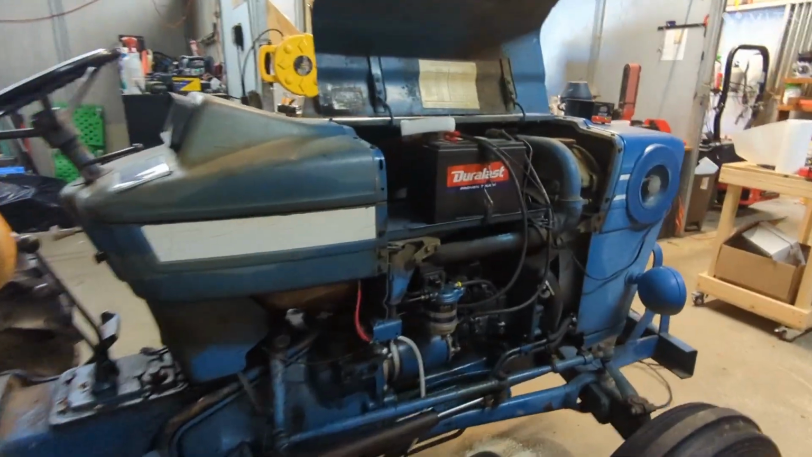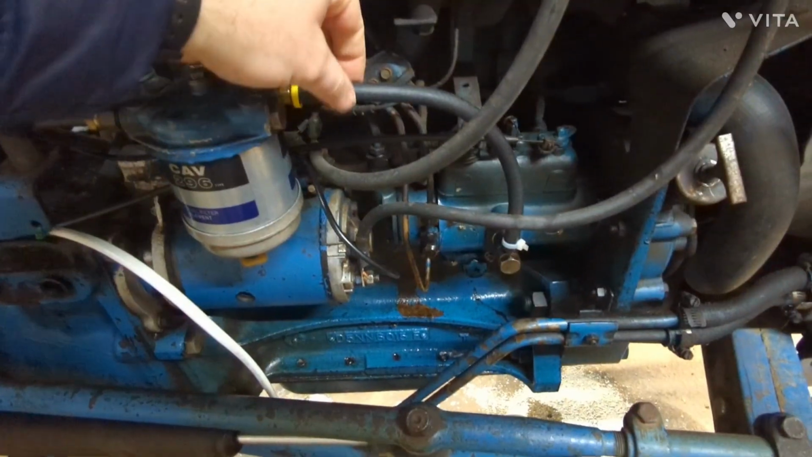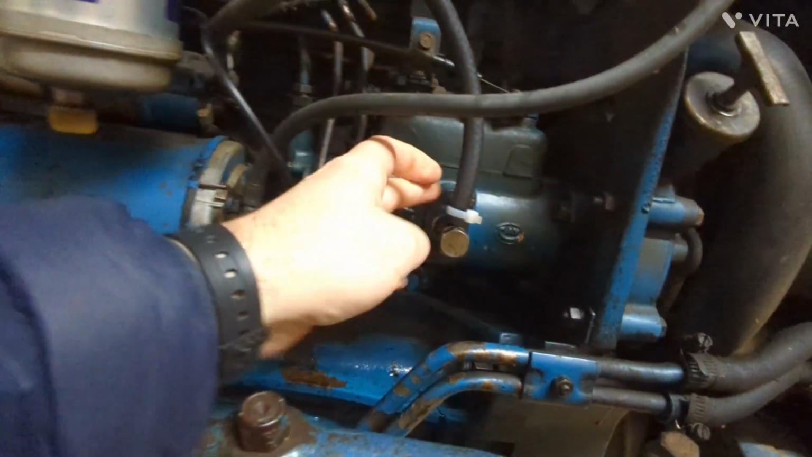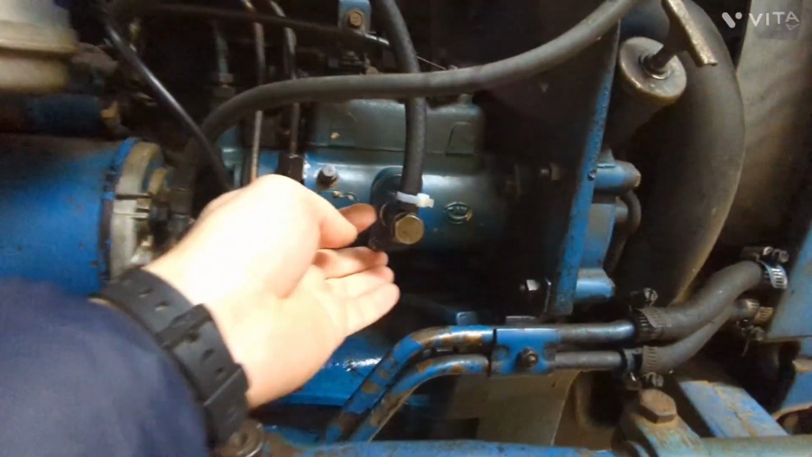This is my Ford 2600 tractor. I just fixed a leak. I thought it was this hose leaking, so I changed it, but it was actually... I had to order a new injector pump cover plate.